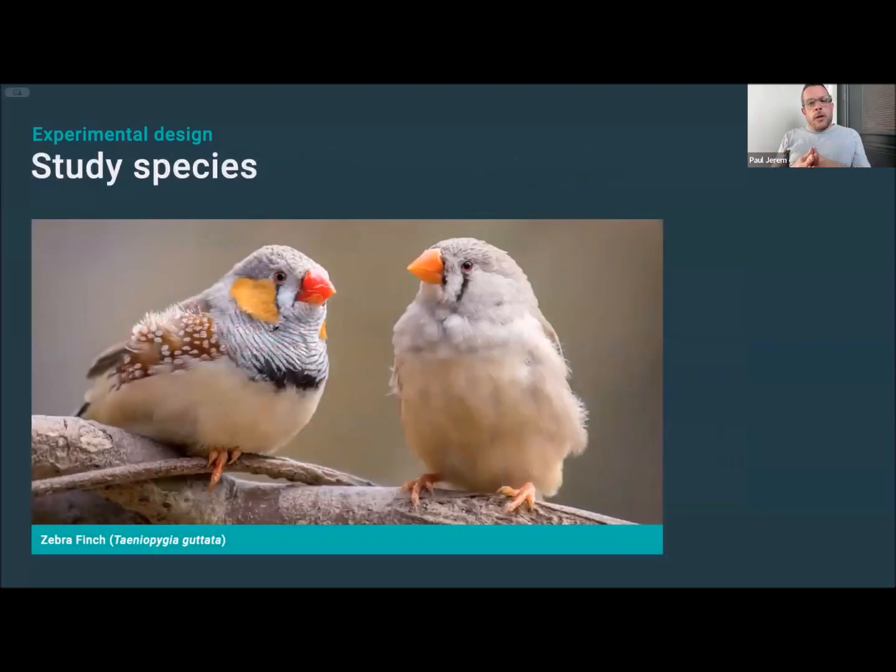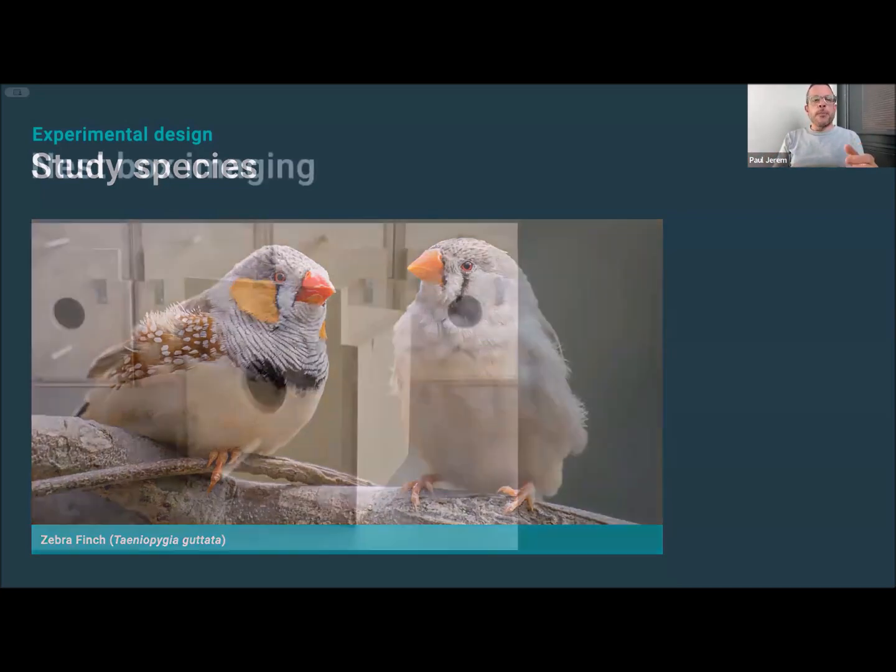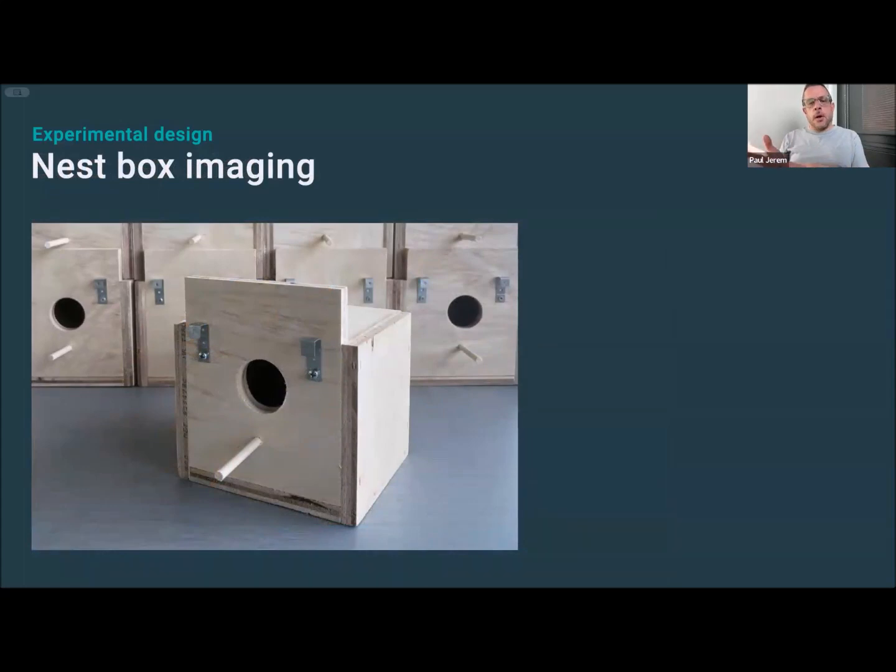So unfortunately, our house sparrow breeding program didn't quite work out. So we switched to zebra finches for the juvenile work, which are considerably easier to get to breed. And given the physiological processes we're targeting are so highly conserved amongst endotherms, it's quite unlikely that switching between relatively closely related species represents a major issue.